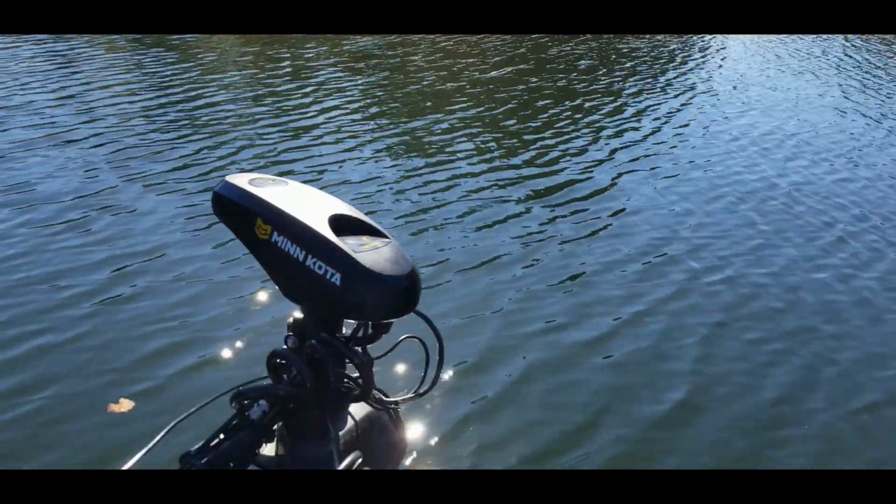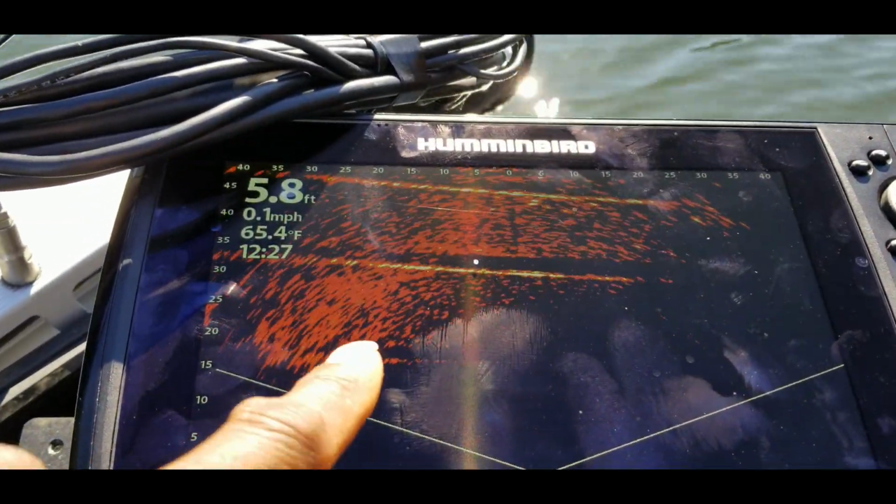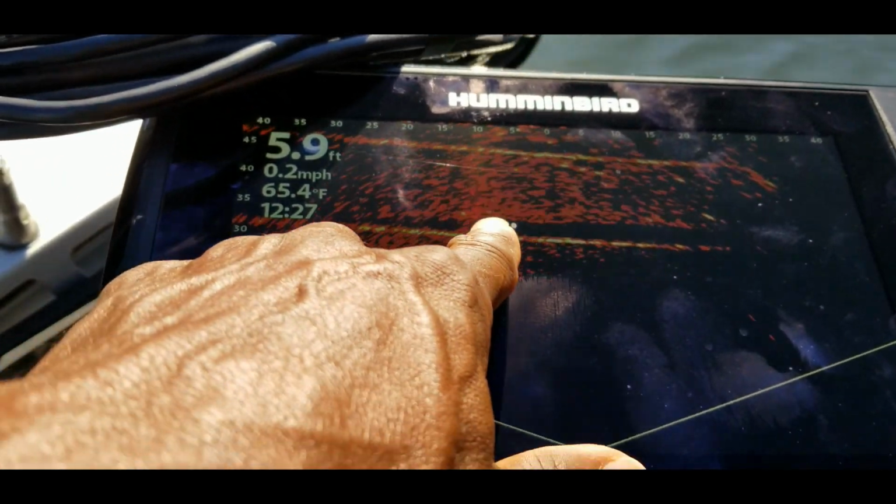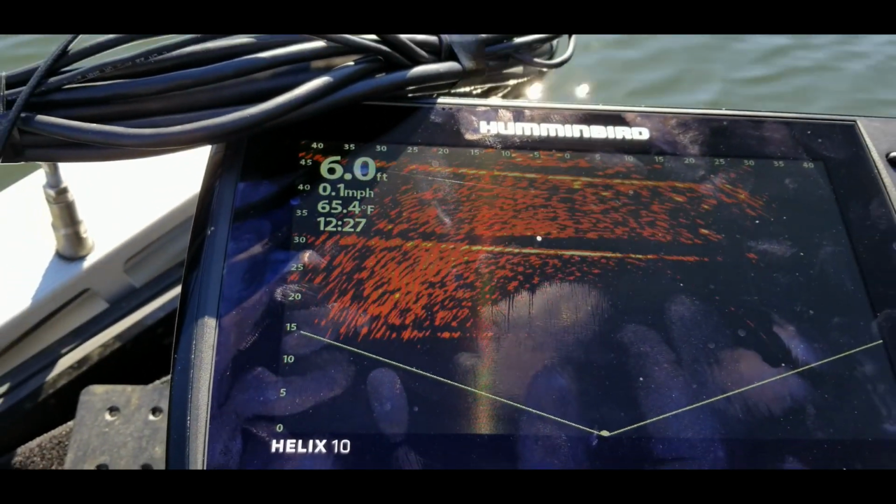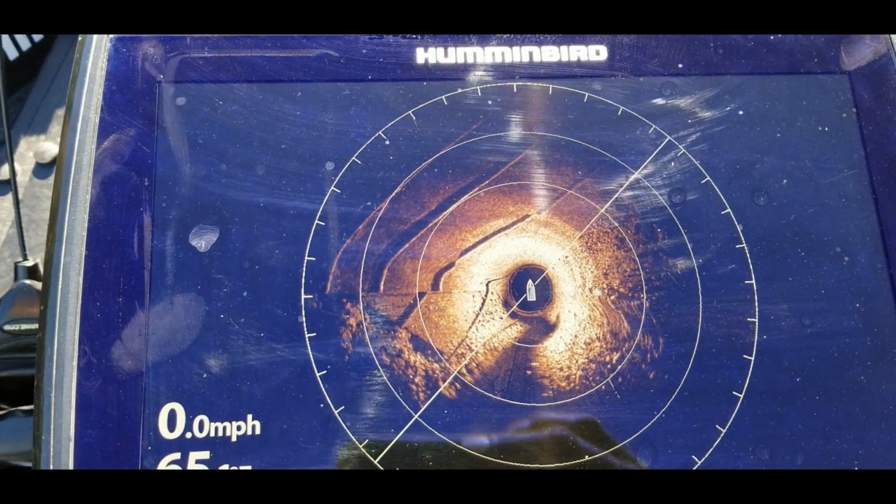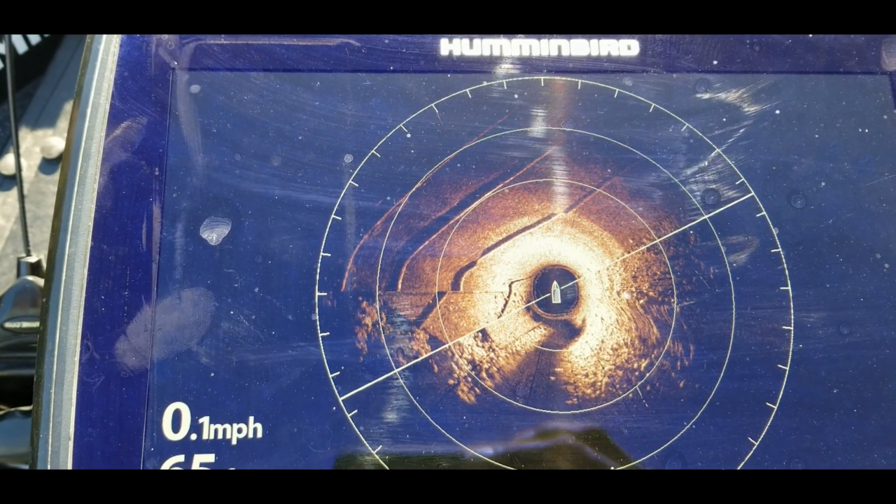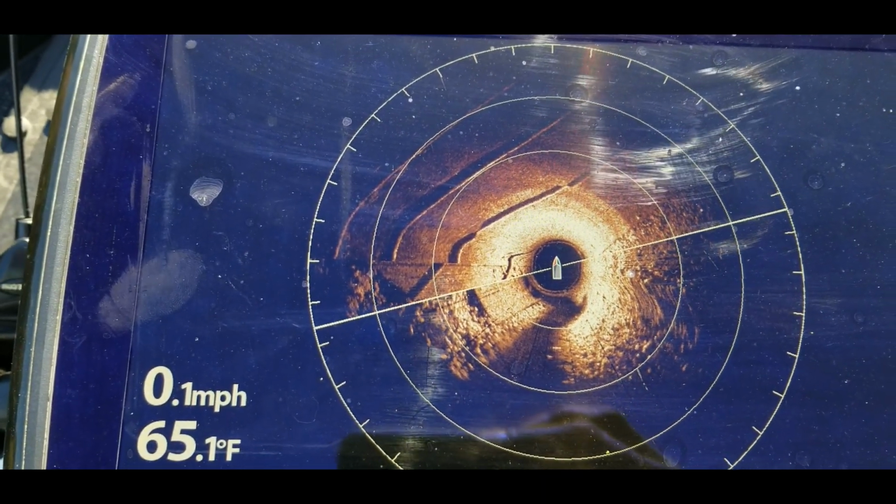I'm kind of at an angle from it, and what I have found is whenever they're going sideways like this, I think it gives a little bit better return because it's hitting right off of the side of the curb as opposed to going straight onto it. And looking at your Mega 360, which gives you a lot clearer image, like I was saying before, you can pretty much see all of the details.